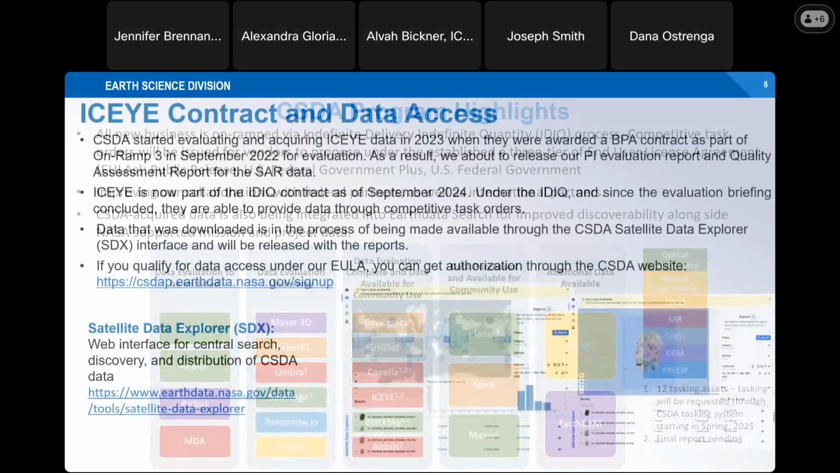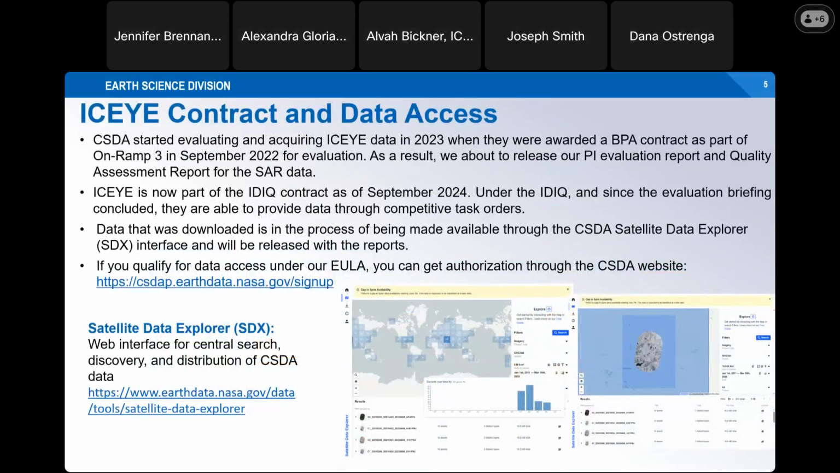So today we're here to talk about ICEYE and learn about the suite of SAR data that they have available. ICEYE has been part of our program since September 2022, when they were previously awarded a blanket purchase agreement to acquire and evaluate that SAR data. 2 types of evaluations took place at that time: a quality evaluation from a team of subject matter experts, and a utility evaluation conducted by a group of selected PIs through a proposal process.